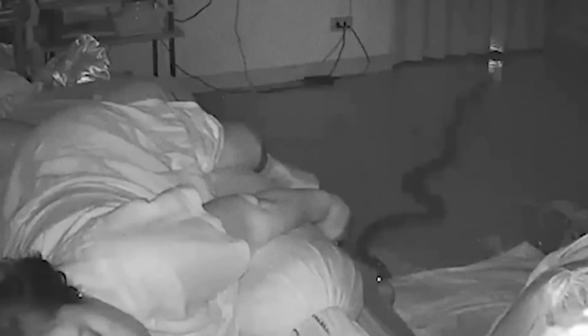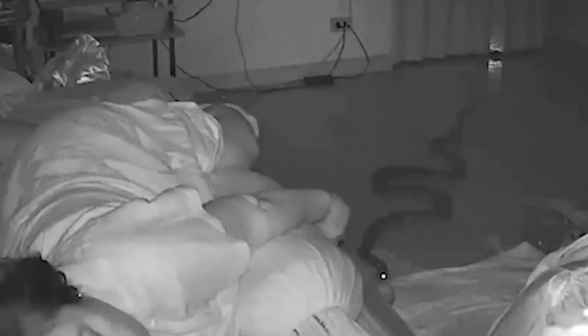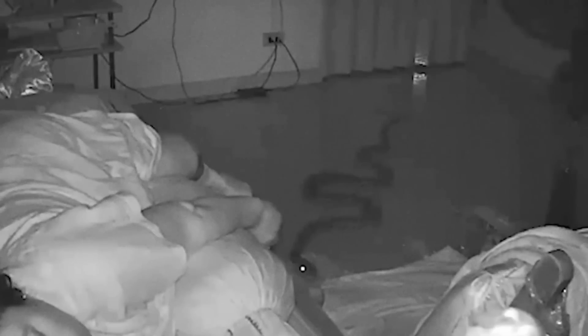Okay, so imagine this. This lady, she just goes to bed thinking she's perfectly safe in her own home. Little does she know, danger is silently creeping its way towards her. Captured on a security cam mounted inside her bedroom, we see a lady sleeping peacefully, blissfully unaware of what's about to happen. Out of nowhere, a python has slithered its way across the floor and is heading straight for her. As the camera continues to roll, the snake appears to get pumped up, almost as if it's preparing to strike at her foot.